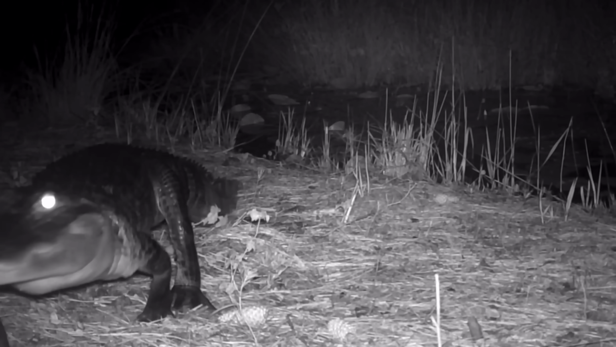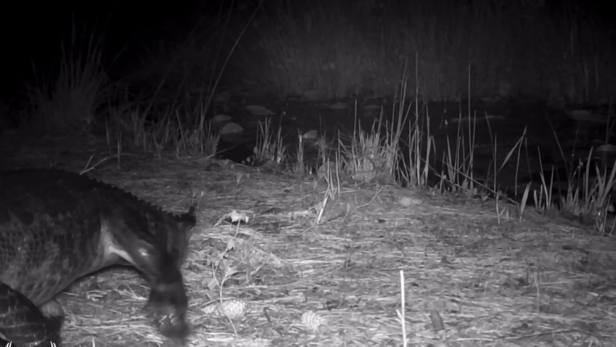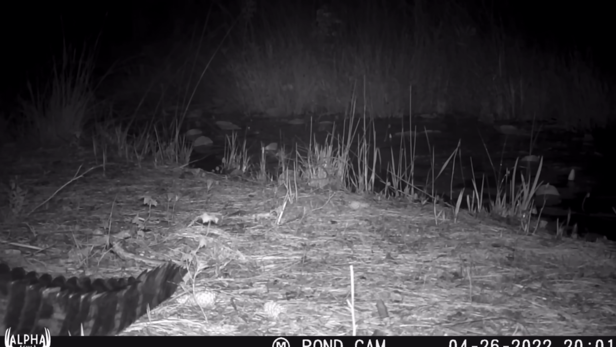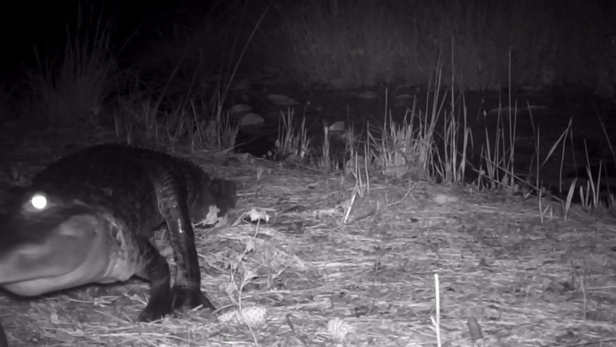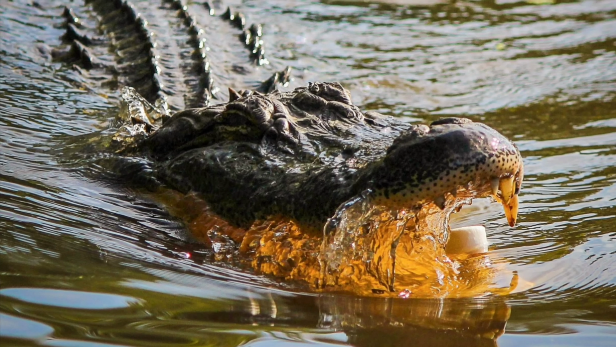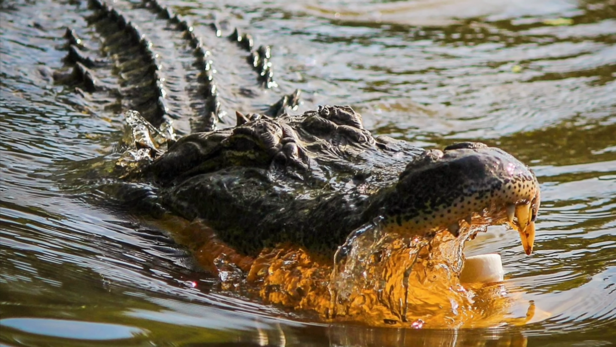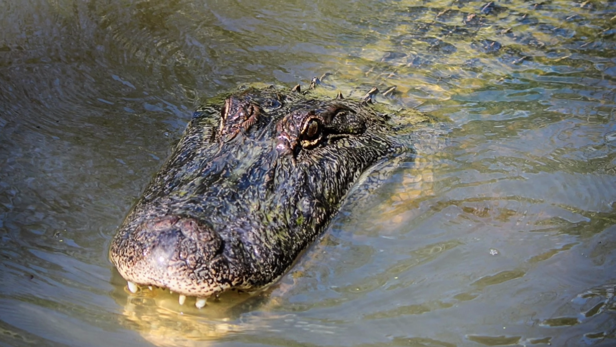This footage gives us a very close look at one of the most dangerous animals in the entire world. The alligator, commonly found in South Carolina, is responsible for many deaths and critical injuries. With 2,000 pounds per square inch, the alligator has the strongest bite force in the entire world. They bite and lock down onto their prey and twist and contort their bodies to rip off limbs and mortally wound their prey.